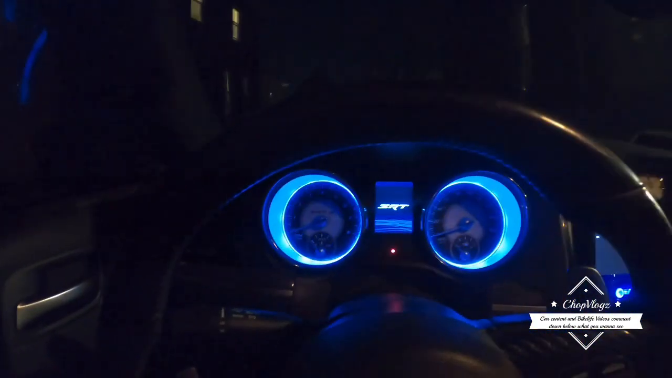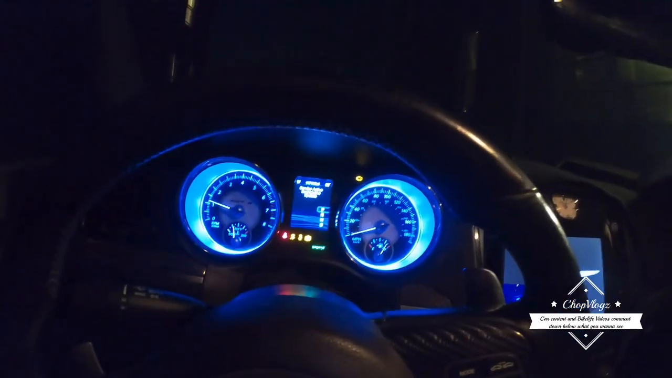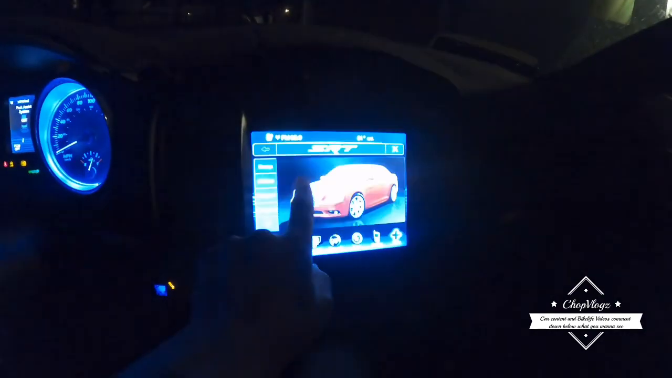Scat Pack. Don't mind my Christmas tree dash. See how this baby's running. I just did a whole new coolant reservoir on it yesterday.